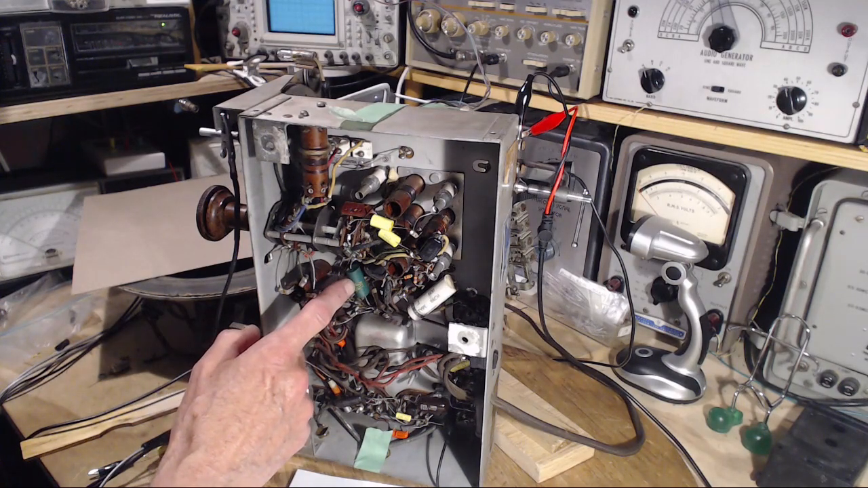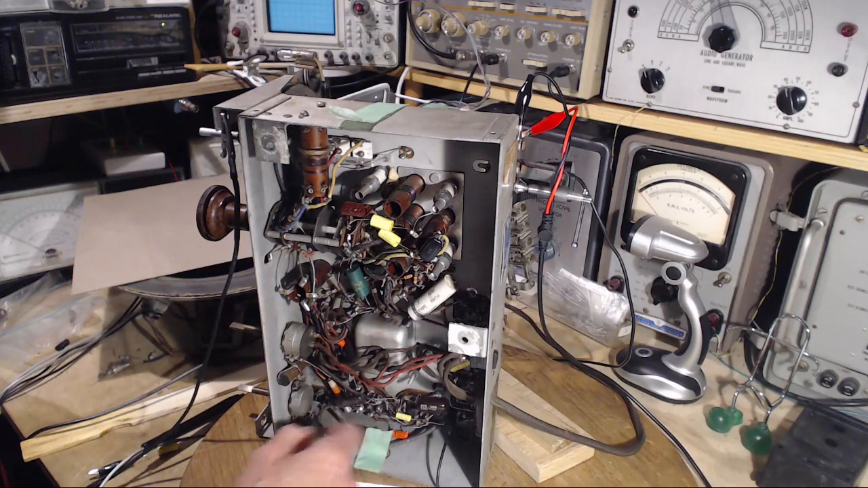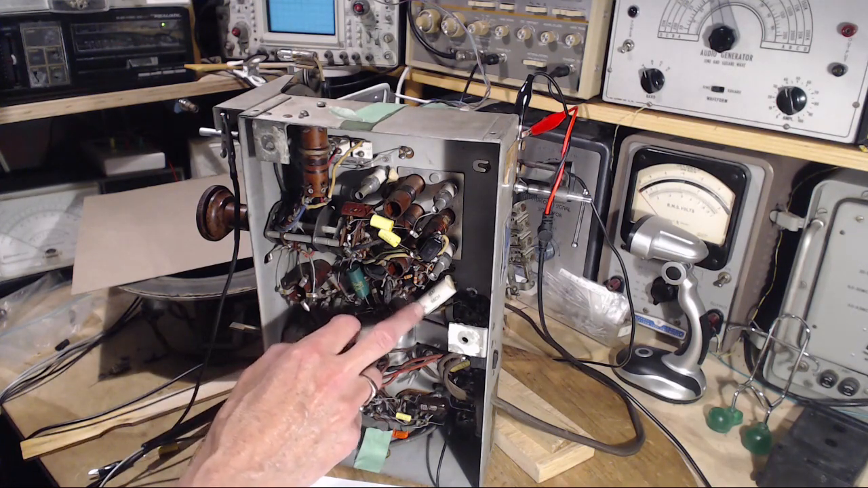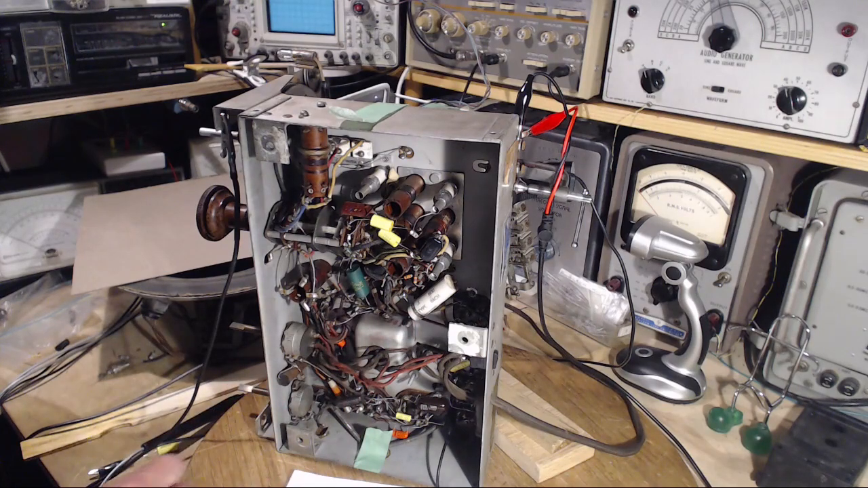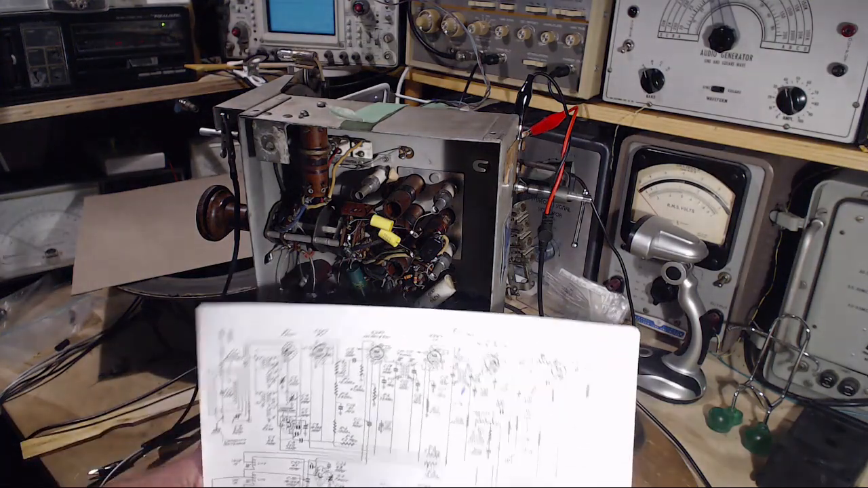This one looks really great. I'm not inclined to do anything with this capacitor. It's pretty new. Obviously somebody else put it in. Likewise with this one and these other new ones that somebody else put in. This one here is a large capacitor, 0.1. It's physically large, but it's also a large value, 0.1.